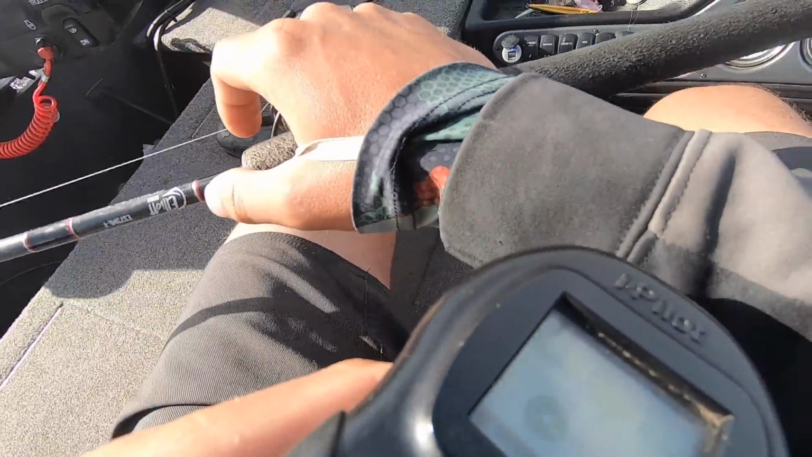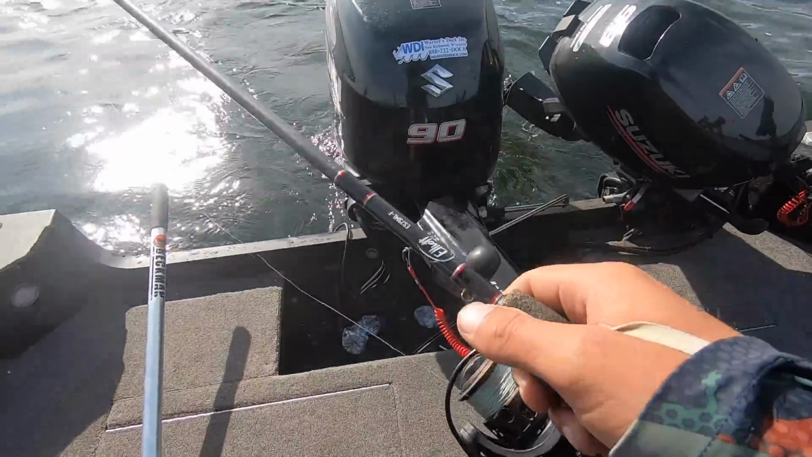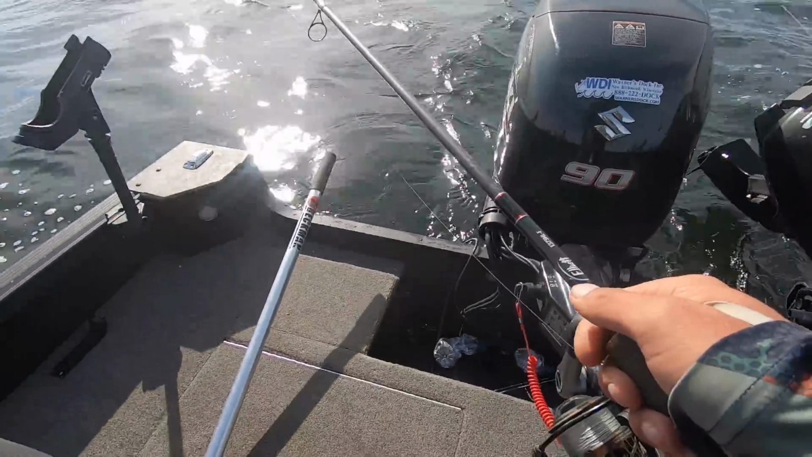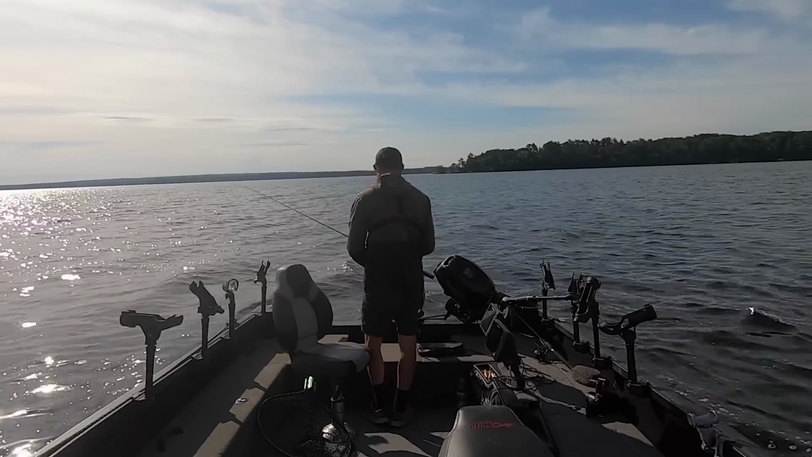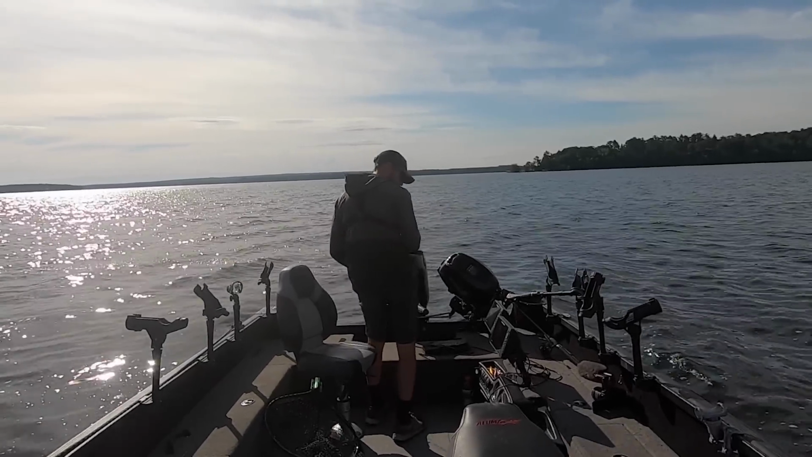There's a couple of them right there. So what I'm gonna do is I'm gonna drop straight down. I'm also gonna spot lock at the same time here. That bait gets down to the bottom at 22 feet of water super fast. Now I'm just snapping this bait right on the bottom. We'll talk all about how you're gonna wanna fish this. But the point here is, there's definitely some fish down there.